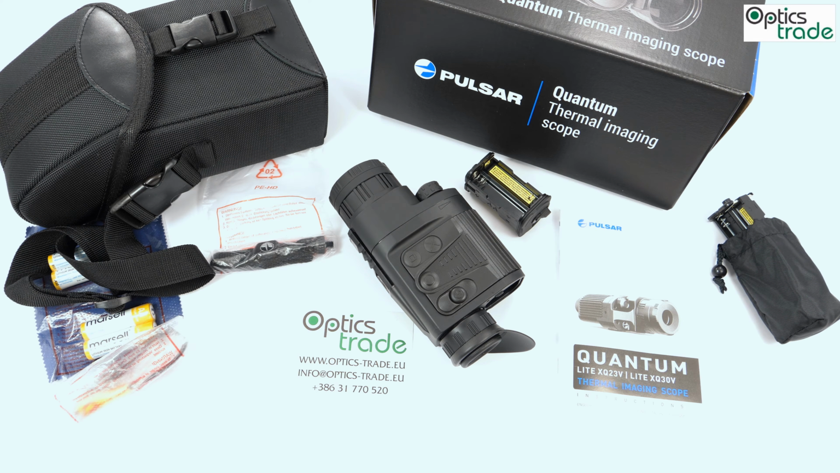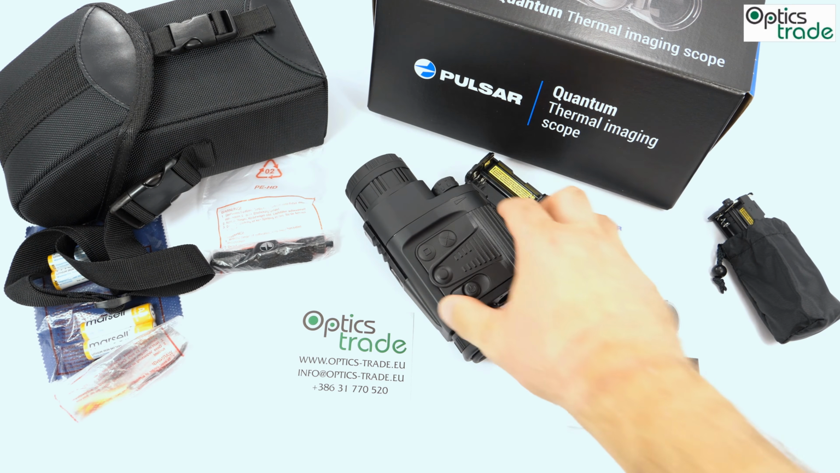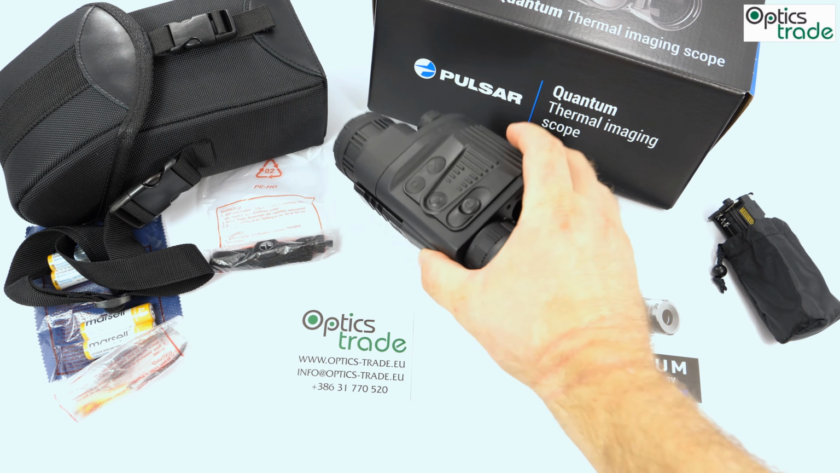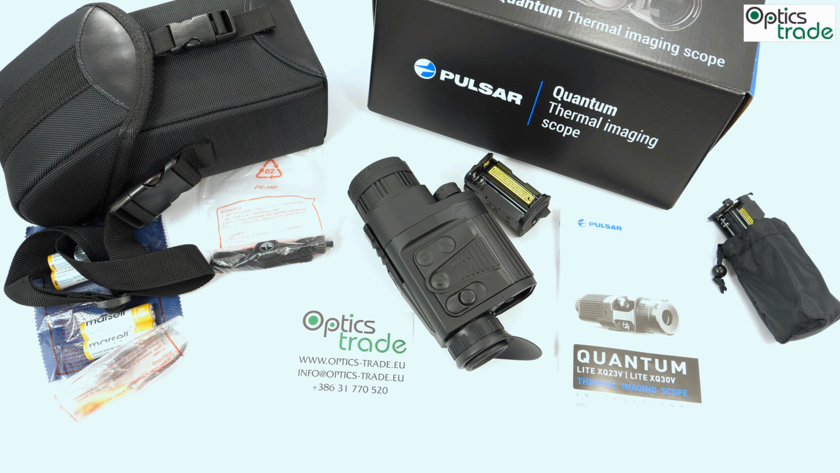I would say that 800 meters range of detection is just astonishing for a device which costs less than 1,500 euros. I also think that the build quality is great. We have seen that these housings, which are already well known, are really durable, and even if they are used for long periods of time, for years, they work exceptionally well. I also think that ergonomics is one of the best you can get in this segment. With this rotating button, even the new devices from Pulsar are not as nice and easy to use as this one.